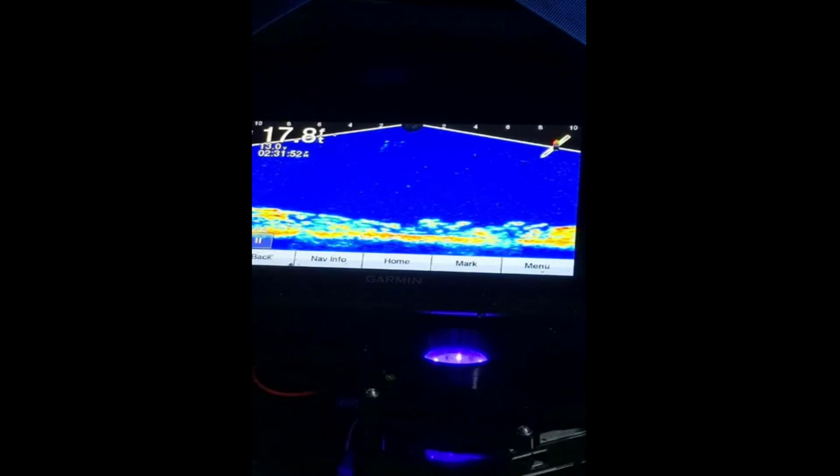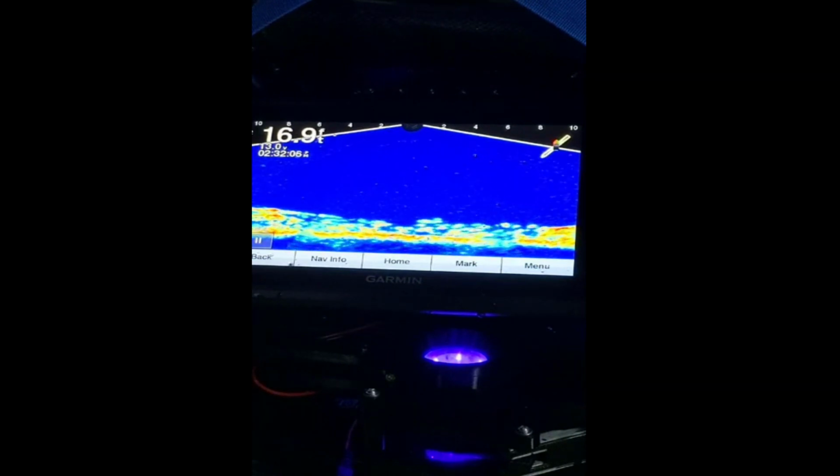It's 2:30 now. Okay. The fish are just completely stacked in here. See how high I can get them to come out.